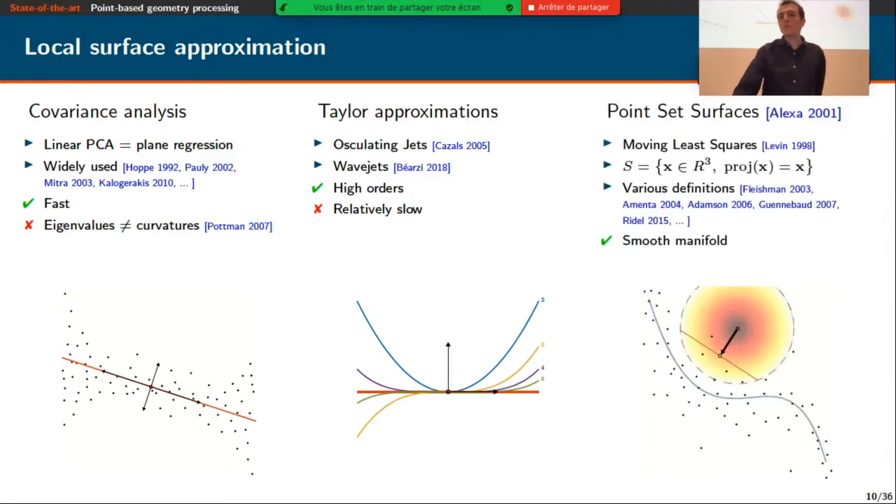And finally, there are the point set surfaces introduced by Marc Alexa and his colleagues that use the moving least squares regression in order to approximate a smooth manifold from the points as the stationary point of a projection operator. And depending on the definition of this projection operator, we obtain different definitions of point set surfaces.